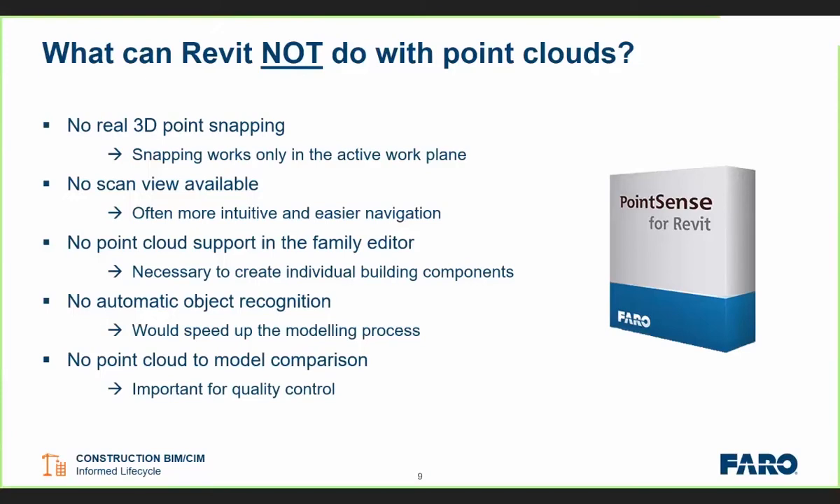So things like walls, pipes, steel, these are the main components of PointSense for Revit, which we are trying to improve the capability of Revit to deal with point cloud specifically. We also have some good model comparison which we're going to look at as well. So that's the kind of emphasis behind the product.